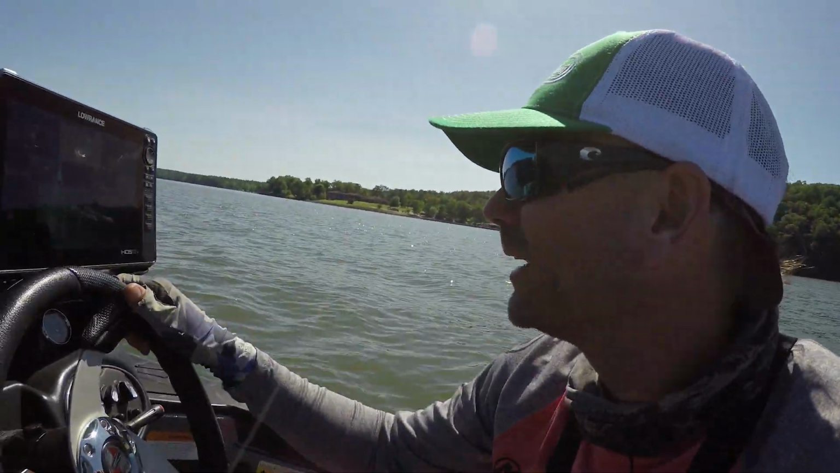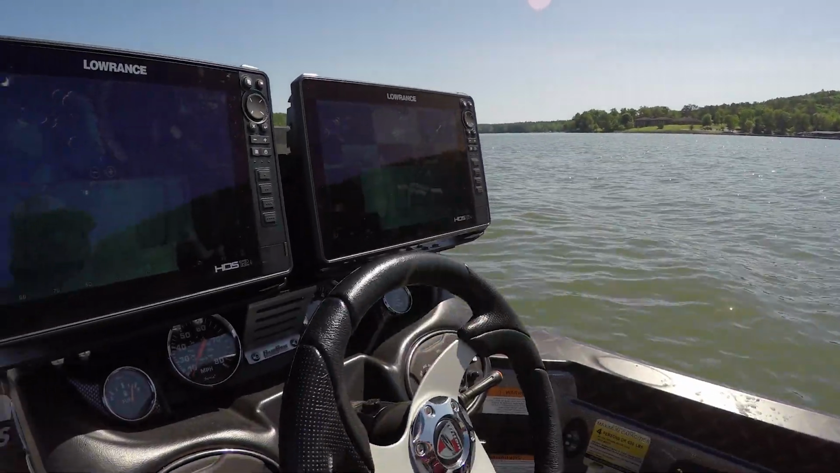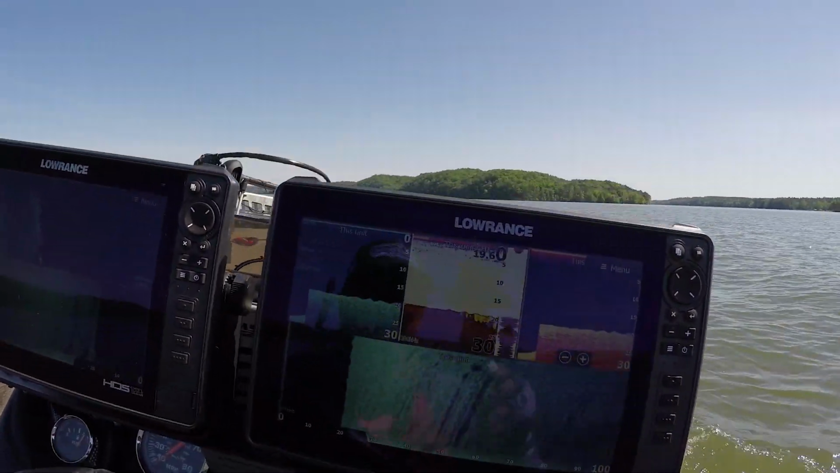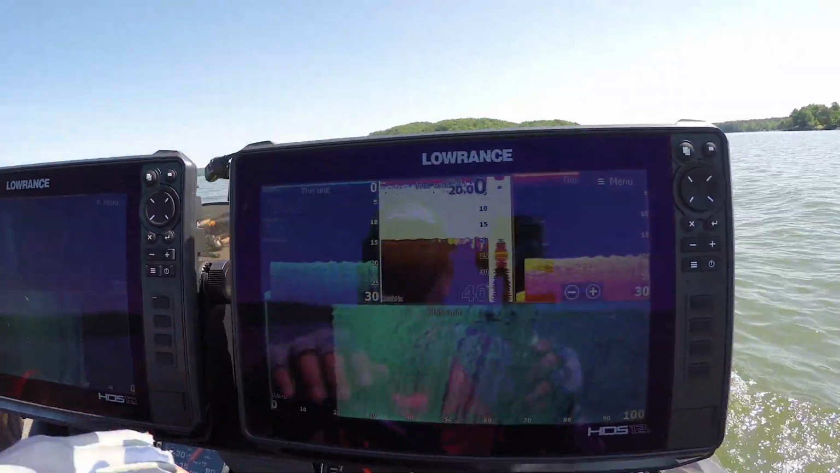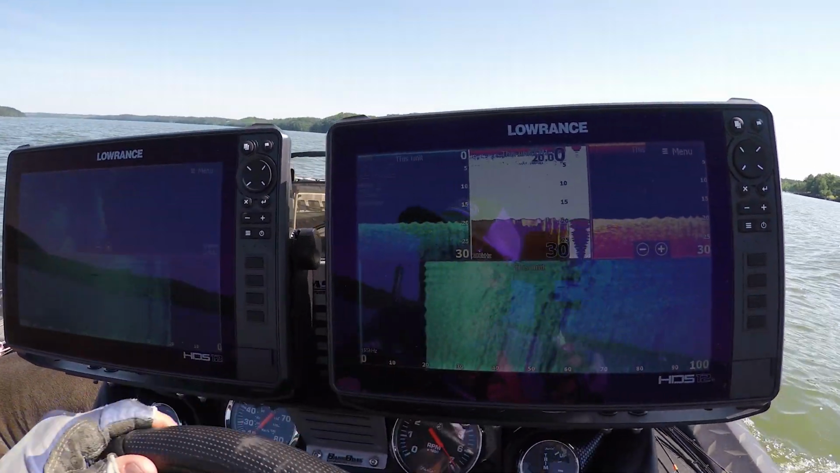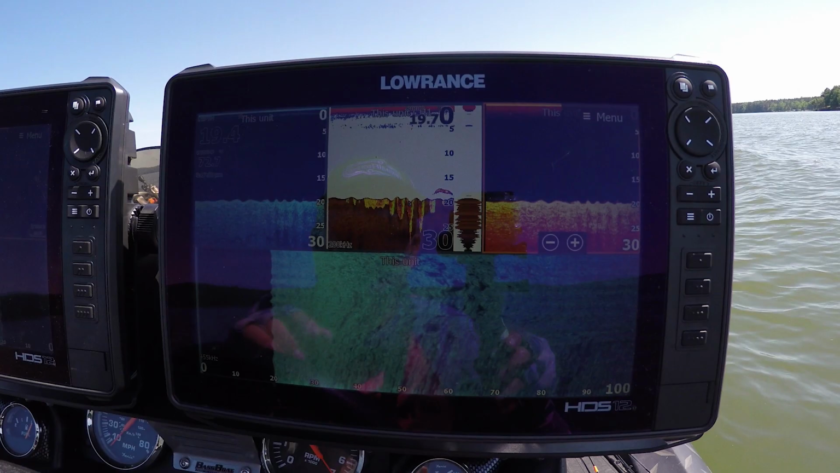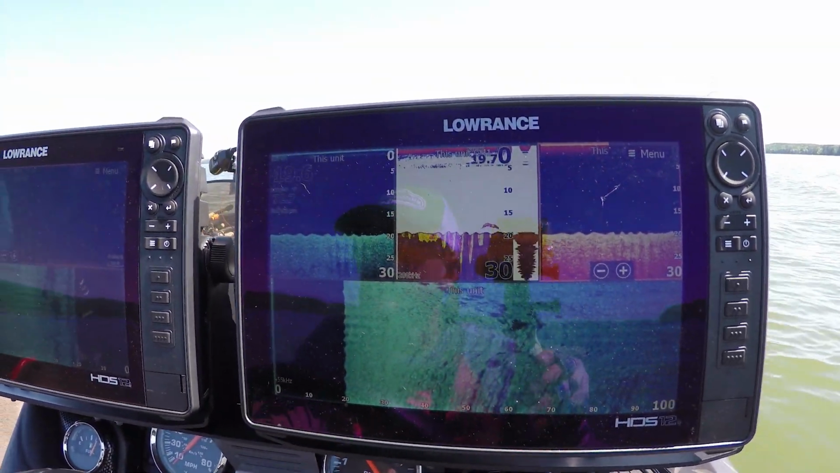But that fish was up. She must have been drawn up. But the majority of them are down on the bottom, and you just clink that bottom boy and they chew it. So let's take a look at this ledge real quick. Of course, there's got to be like a giant 25-foot boat that goes by right as we're about to do it. That's usually how this stuff works. All right, there's a bass right there. We did not catch her.